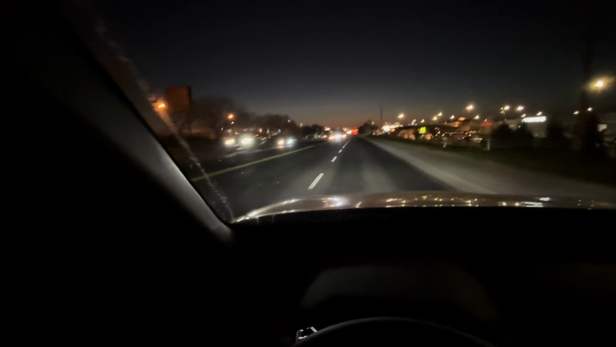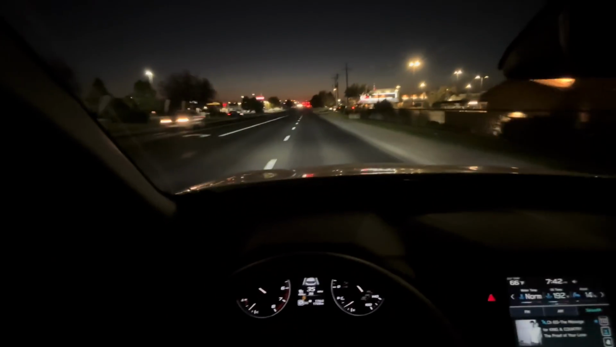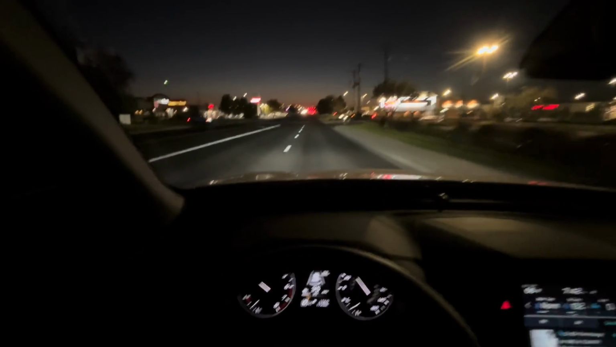You can see most of those cars have LED headlights too, and LEDs seriously make such a difference over halogens. And this vehicle is no exception. I love how good Subaru LED headlights are.